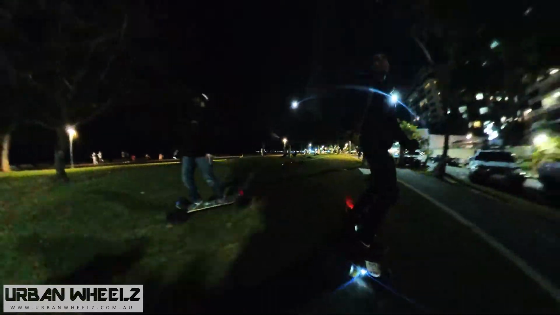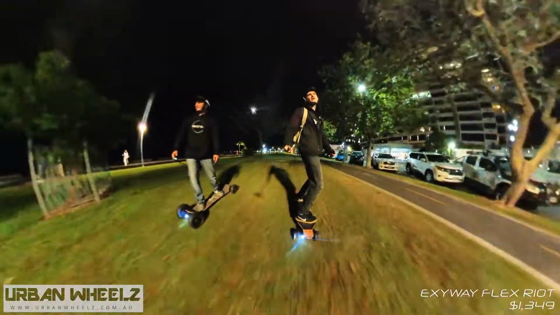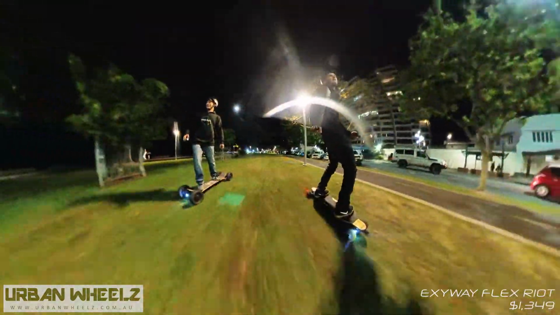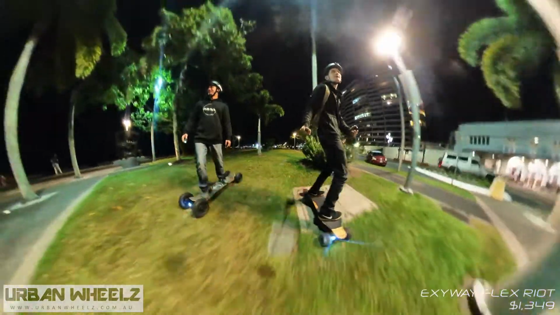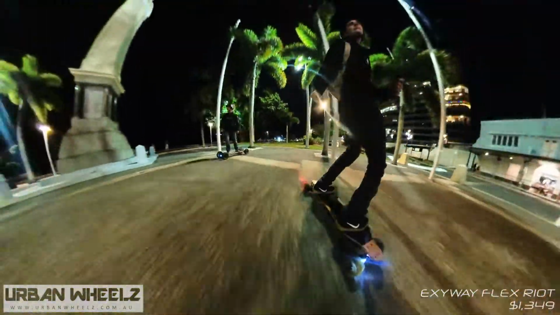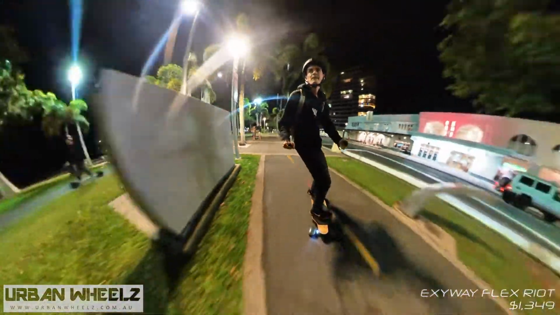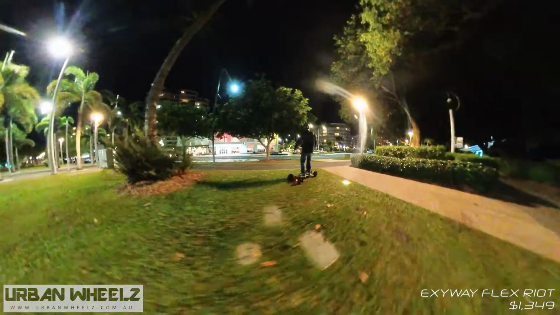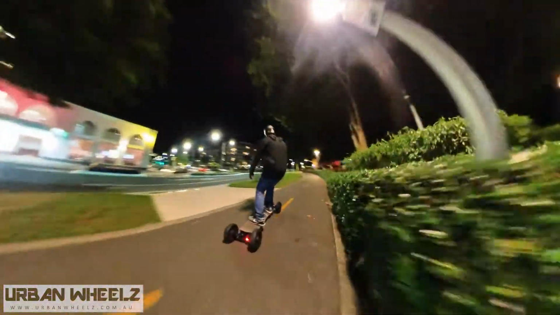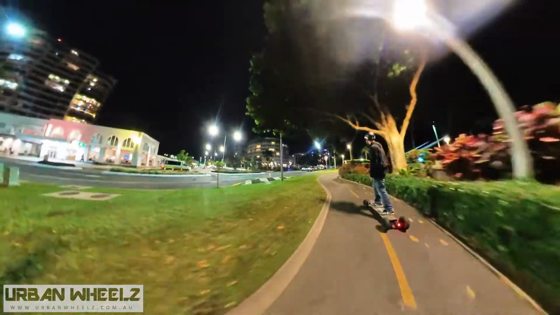And how good is that Exway down there with its cloud wheels? I'm very impressed with how it goes over this grass, honestly. Considering they're not proper pneumatic tyres, it handles it quite well. Yeah, man. And there we are, a little bit of cross country going on.